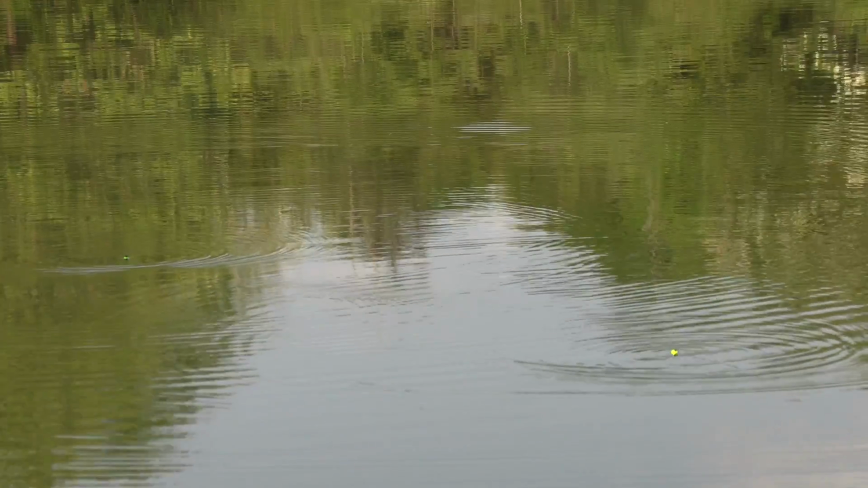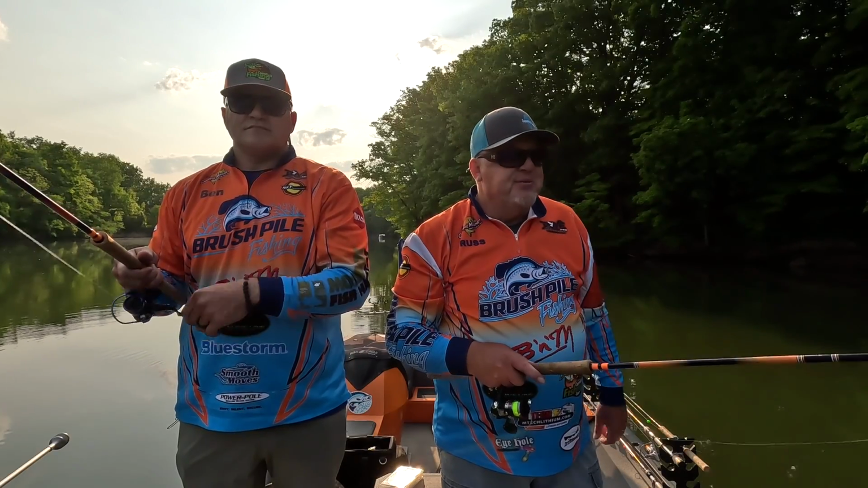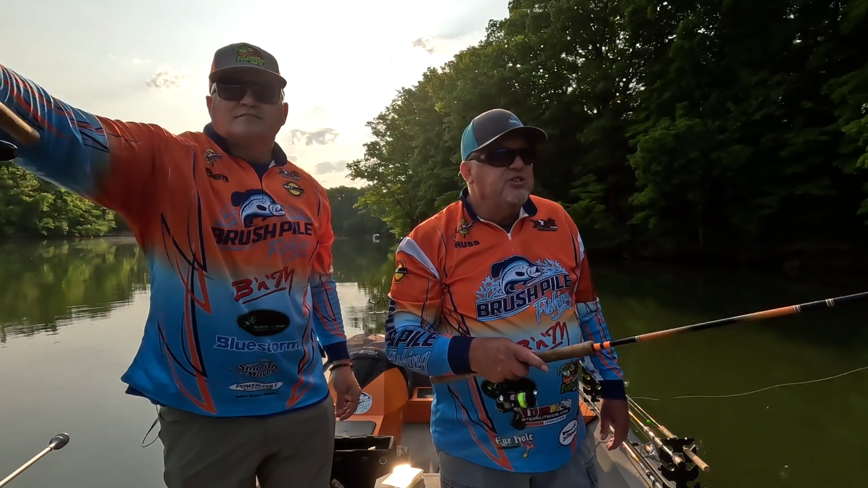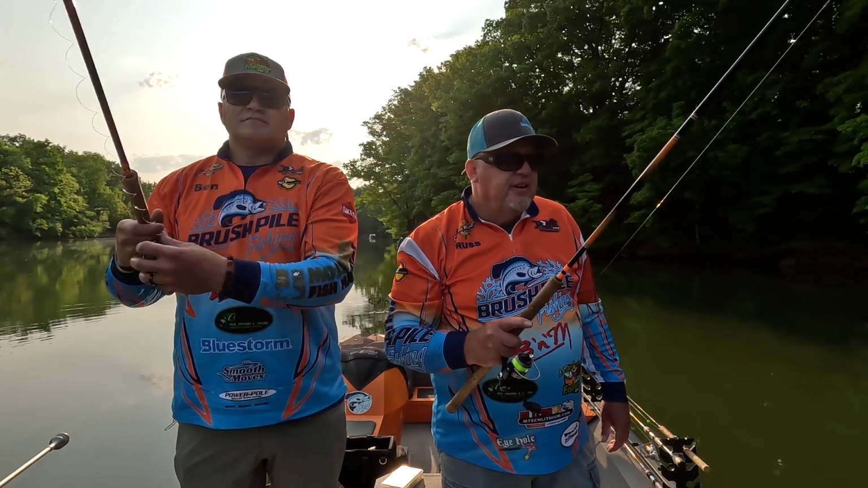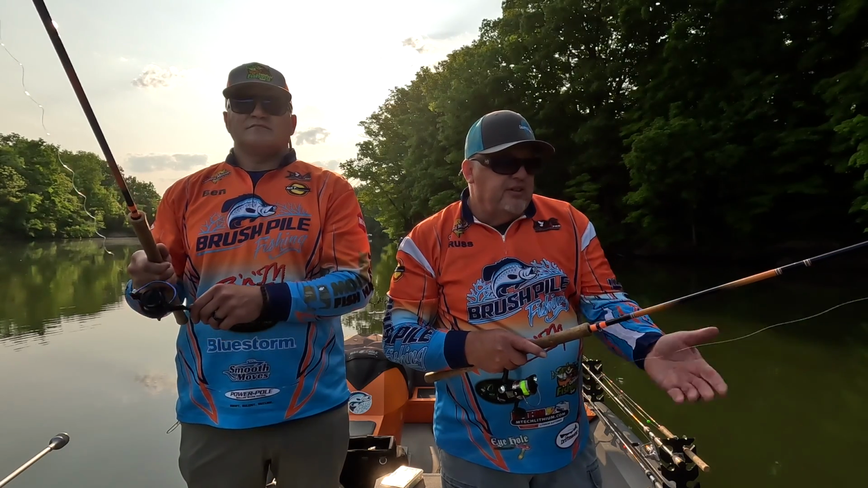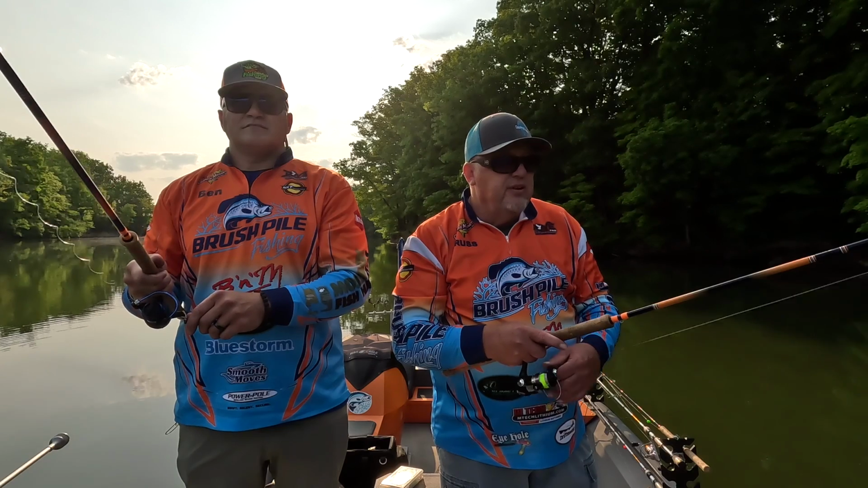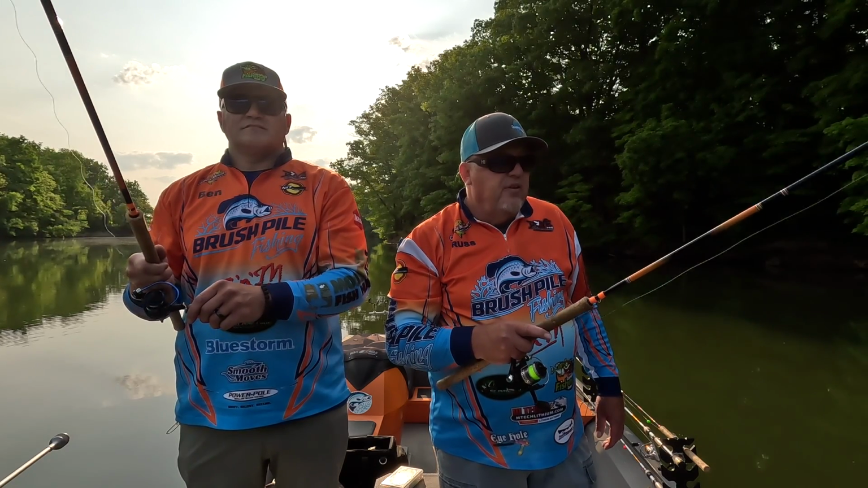So if we can get into them, we don't know if we're too late or not, folks, but we're going to try. Water temperature right now 67. It should be prime for these fish. This laydown we're fishing now actually comes out. We're in 21 foot of water, the boat is, but the fish are suspended off of it.